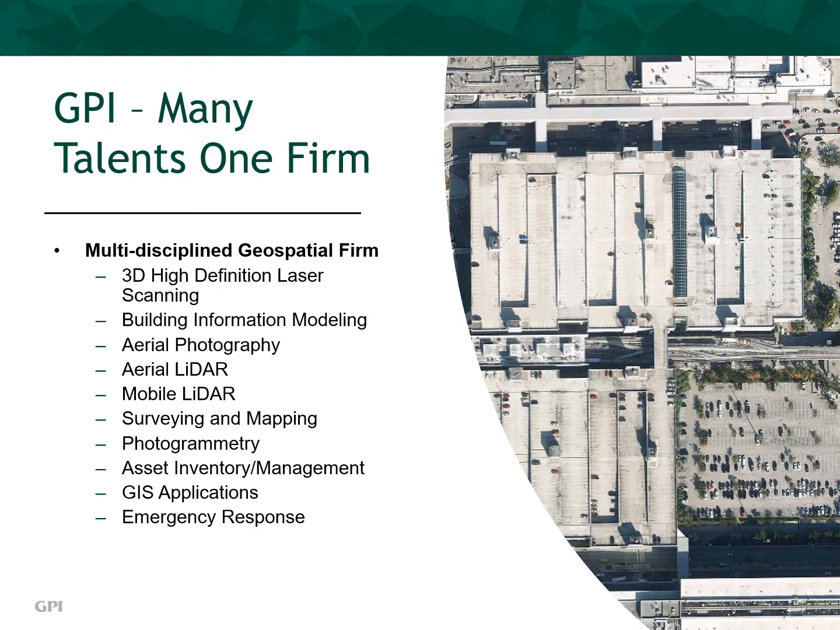GPI Geospatial is a multidisciplinary geospatial firm. Our services include 3D high-definition laser scanning, building information modeling, aerial photography, aerial LiDAR, mobile LiDAR, surveying and mapping, photogrammetry, asset inventory and management, GIS applications, and emergency response. All of these service areas can be completed with assets owned and operated by GPI Geospatial. Our staff of highly trained technicians have completed thousands of projects over the past years spanning all of these disciplines.